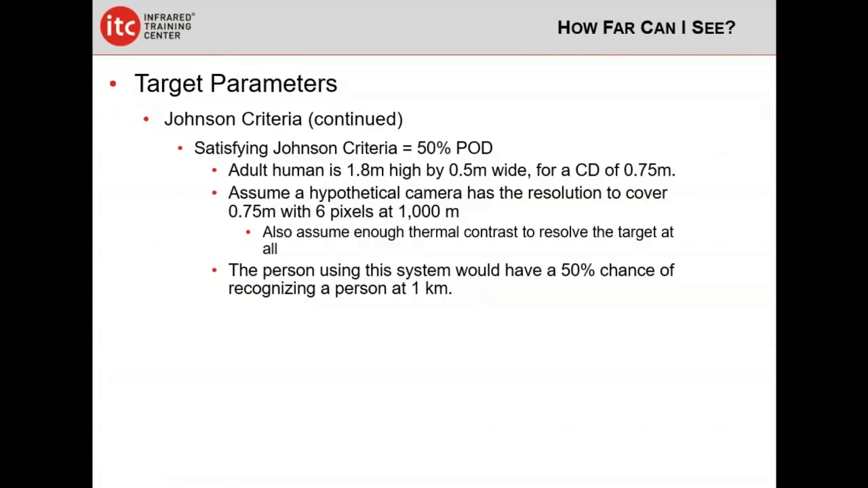Now, what can cause that? This is really a human factors sort of thing to think about. Are we looking at the right area of the screen? How tired are we? Did somebody walk up and start talking to us right when those 6 pixels blipped onto our screen? All of those things are kind of a fudge factor to say you're not going to be perfect. You've got a 50-50 shot of actually recognizing that as a human target as opposed to, say, a Sasquatch at a kilometer when you meet those criteria.